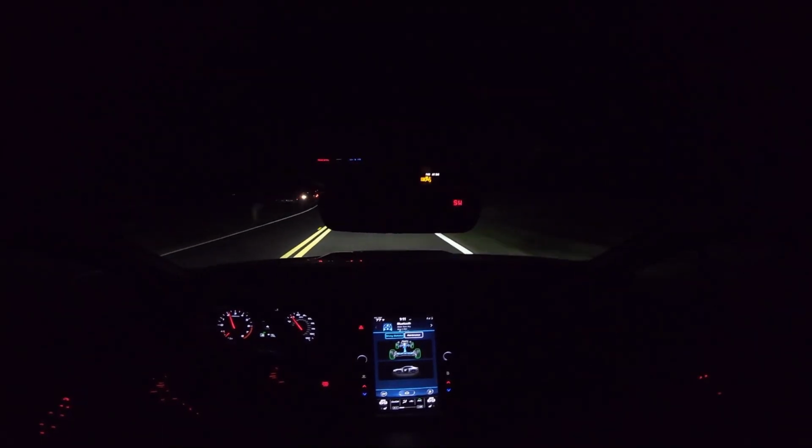I'm gonna do an AWE exhaust. I'm gonna do maybe the Cobb Stage 2 kit with the intercooler and everything. So I think I might just go all out and do all those things and really see what this car is capable of, because even in its stock form, it's so much fun to drive.